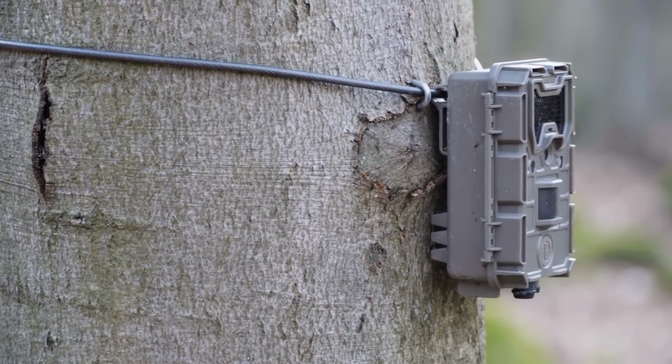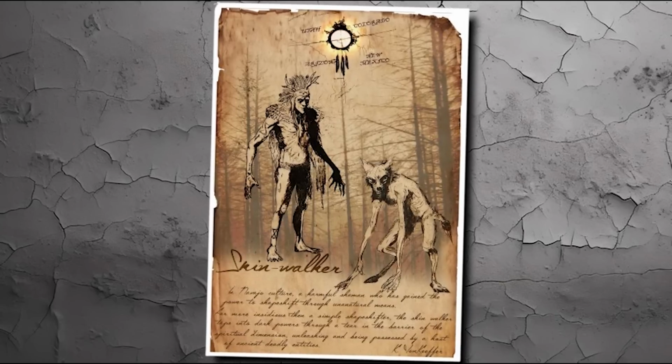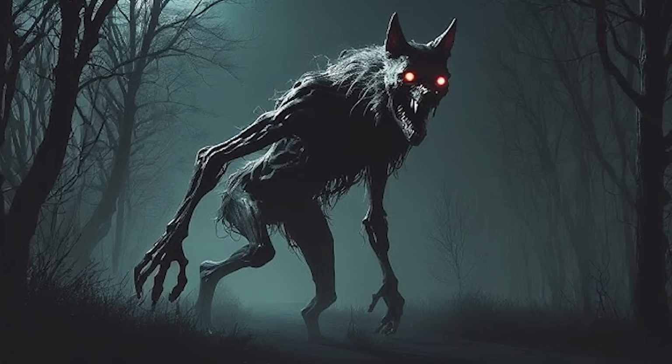Trail camera footage from the Blue Ridge Mountains in the Appalachian area captured two unidentified humanoid creatures lurking eerily in the wilderness. One of them was holding something in its mouth, likely prey it had hunted. But when the creatures accidentally turned their faces toward the camera, their otherworldly nature became undeniable. These were no ordinary beings. They were skinwalkers. According to Navajo folklore, skinwalkers are dark spirits that were once human, but transformed into shape-shifting entities capable of taking the form of animals or humans.